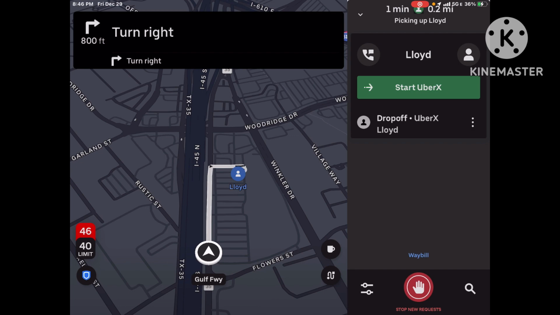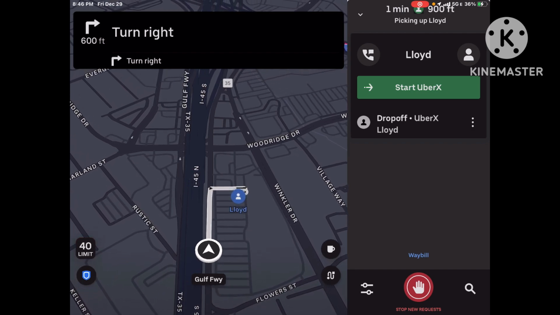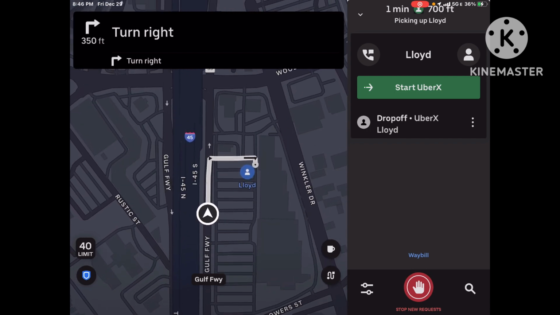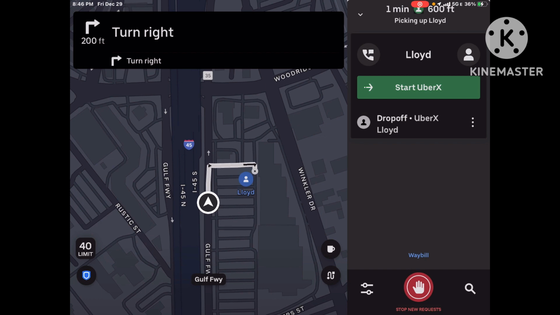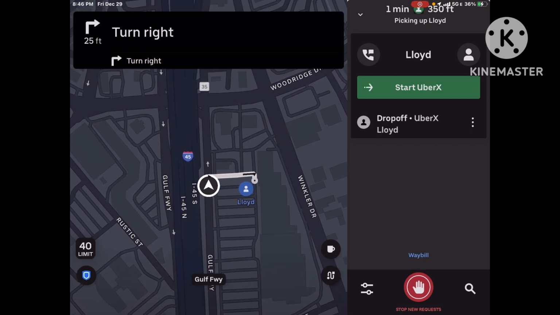And yeah, let me pull in here. It's going to be behind a Whataburger. Actually, looks like I'm going to IHOP, International House of Pancakes. Picking up Lloyd. Let's pick up Lloyd, guys. All right, guys.